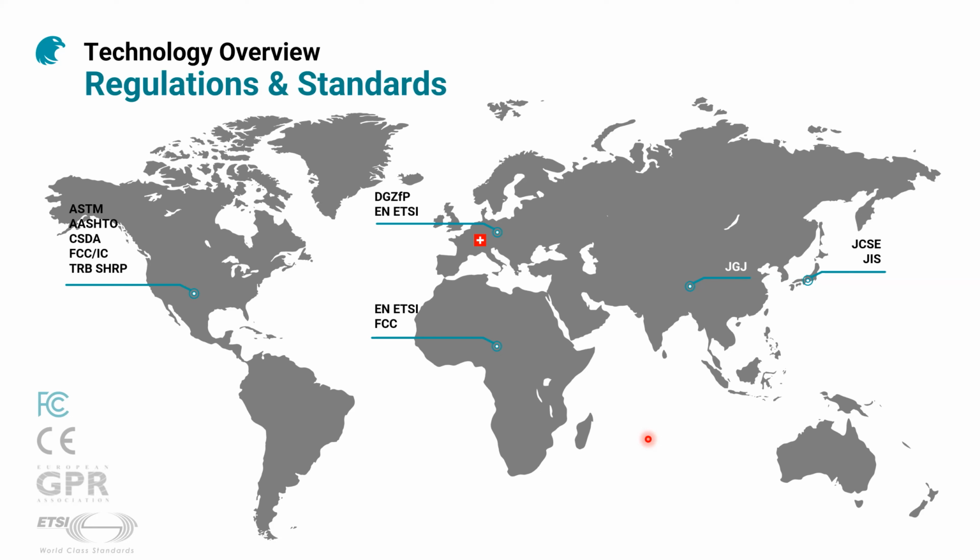So in order to have a uniform methodology for non-destructive testing, a number of organizations have established some standards where they describe the optimal methodology to collect and process the data and how to build a report out of it.